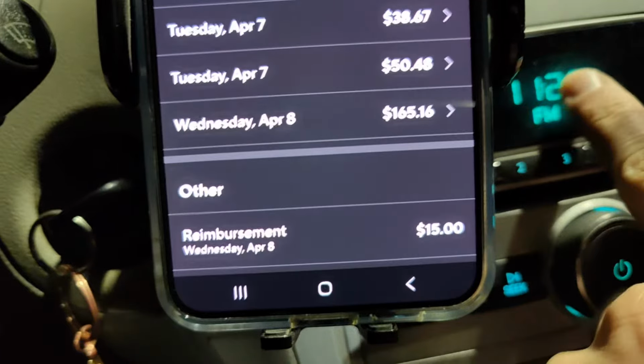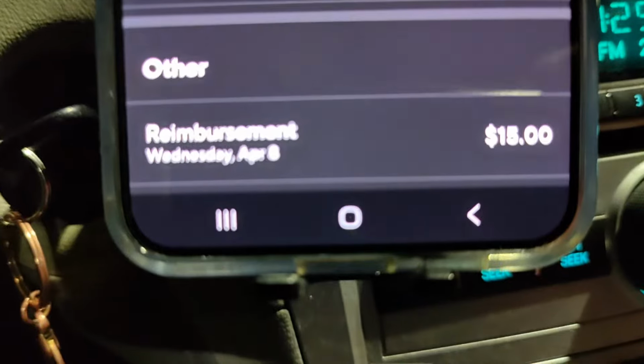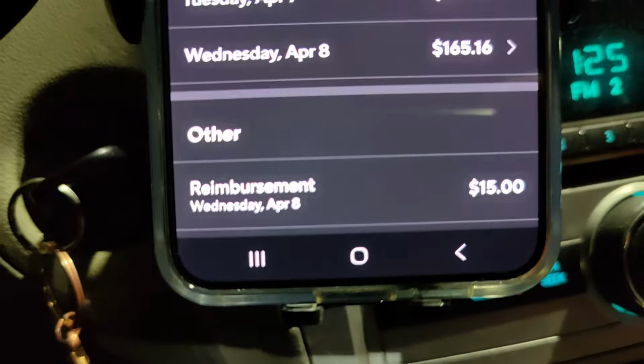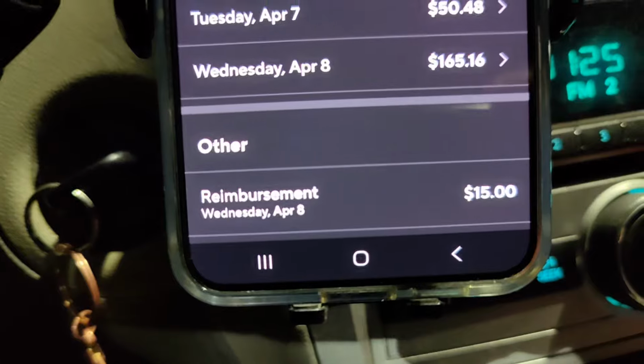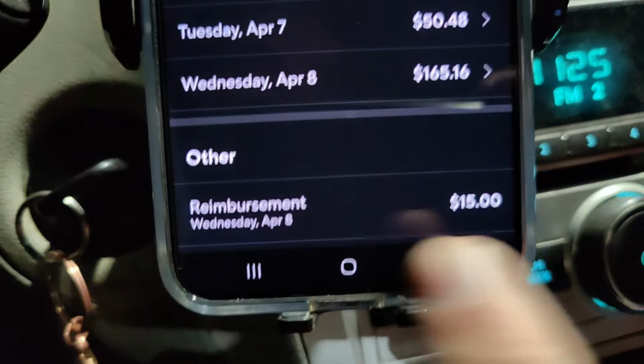Yes, my clock is off. I have not changed that because I usually don't go by that clock. Probably from the last time I worked on the car and I disconnected the battery. But anyway, so I did get the reimbursement for fuel.